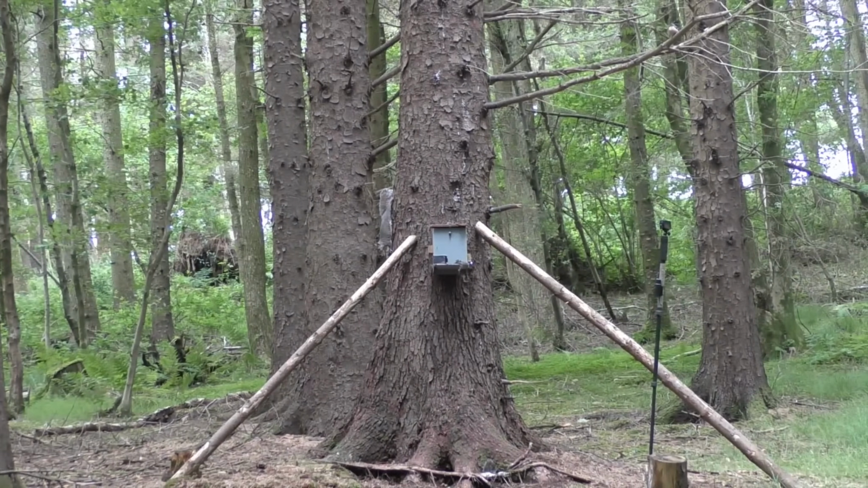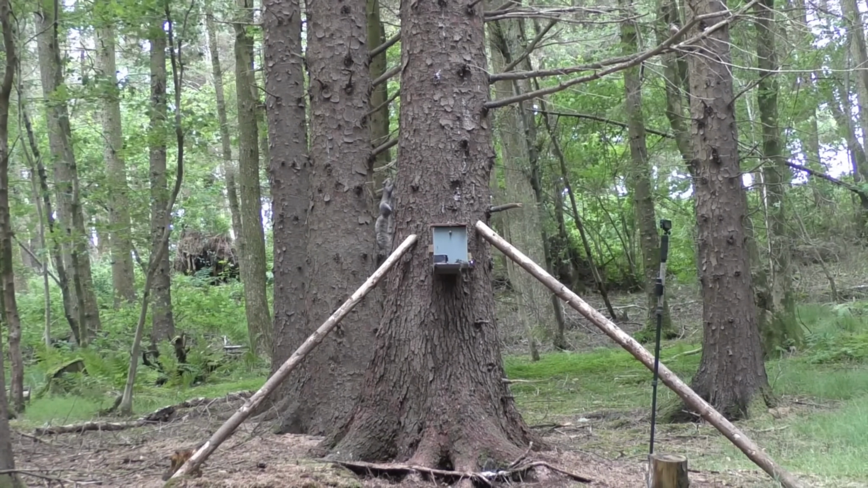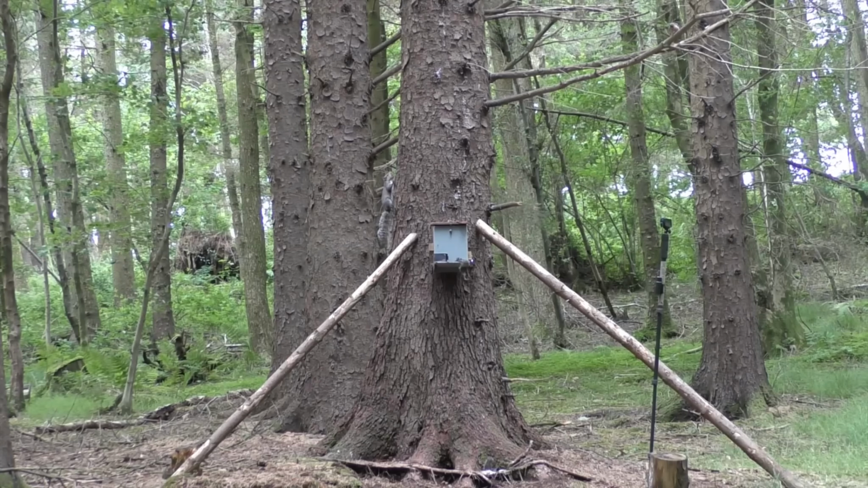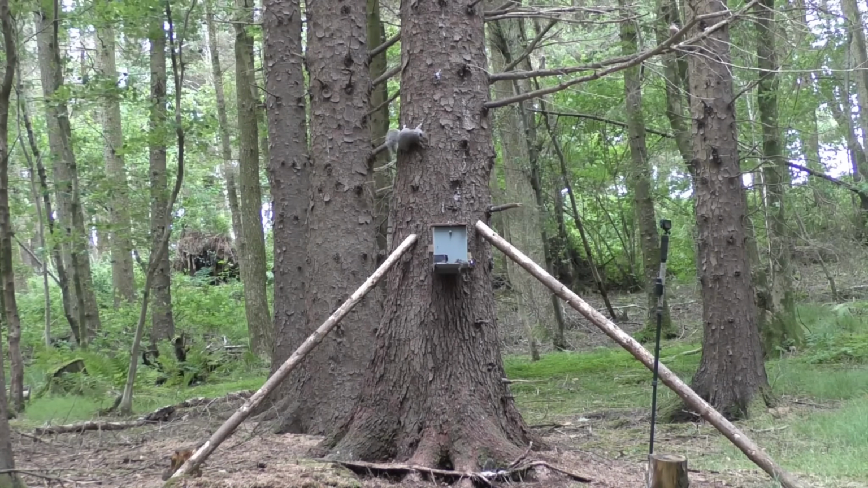And I have had to speed this up quite a lot because this squirrel was actually taking a long time to come in. Sometimes they come bounding in really quick, other times they take a bit longer, just like this squirrel.